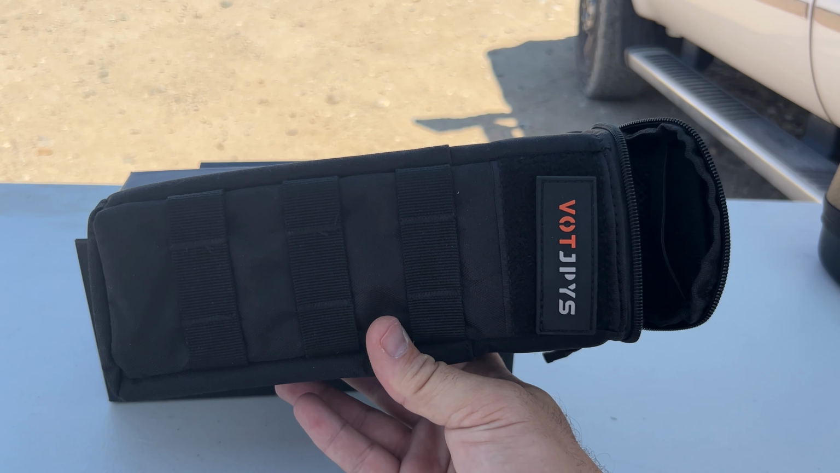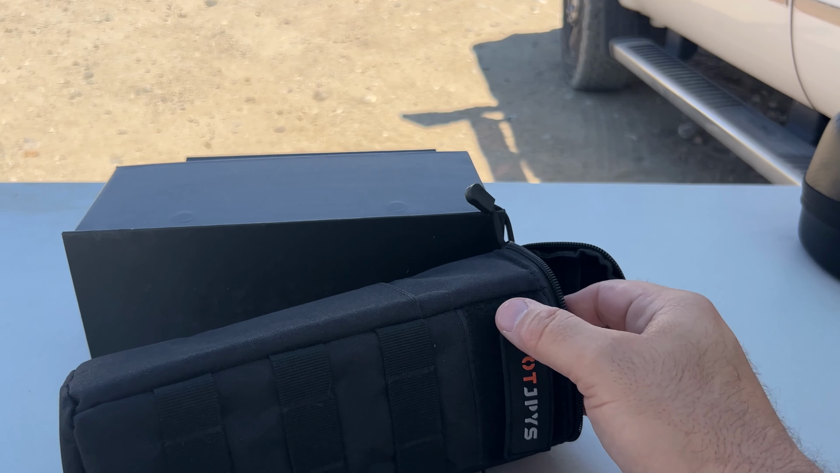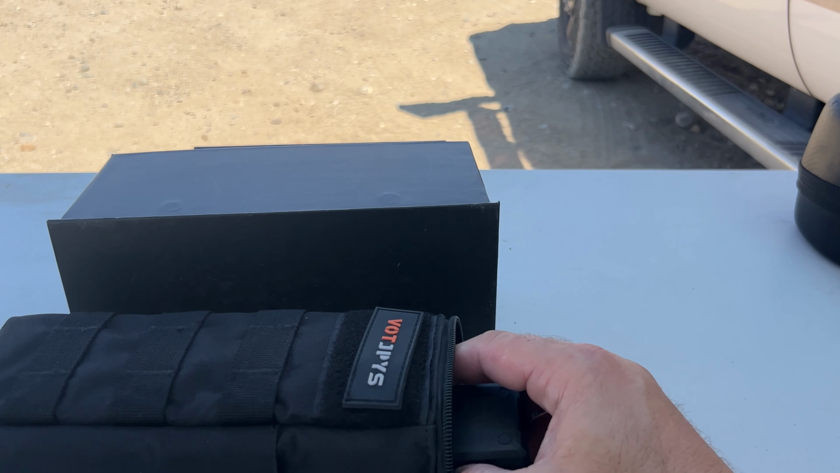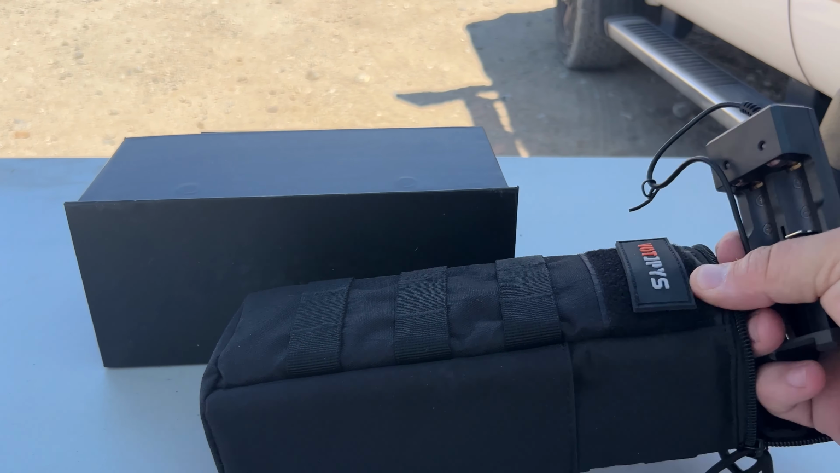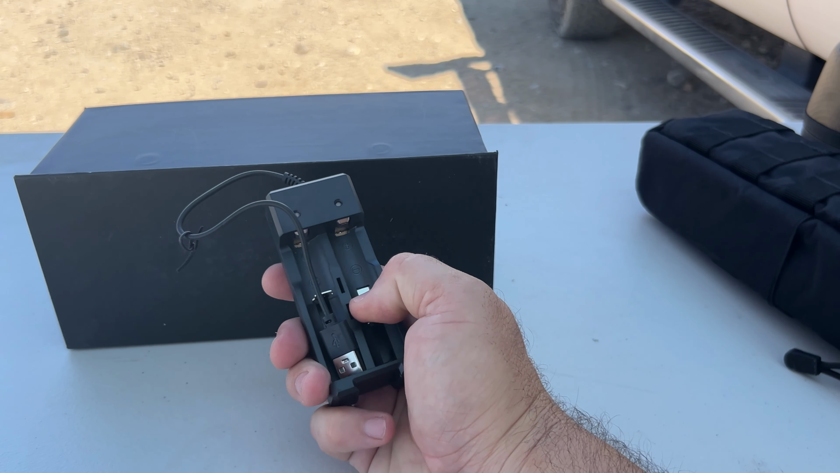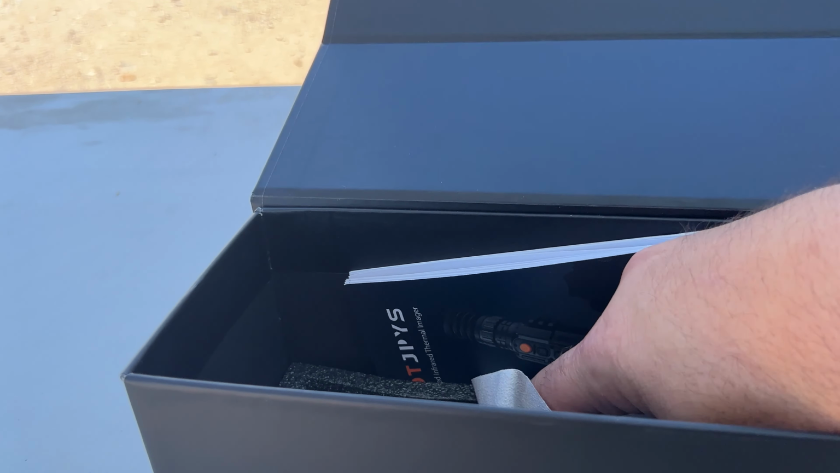And the quick detach makes it extremely easy to take it off your rifle and use it handheld and then put it back. They include a battery charger. They included 4 batteries, which I thought was really nice.